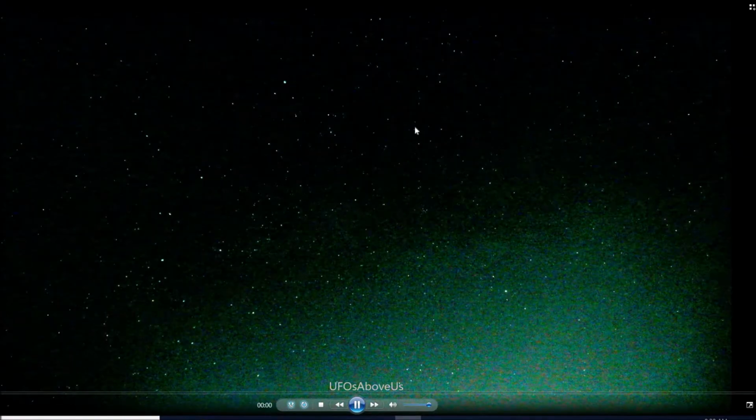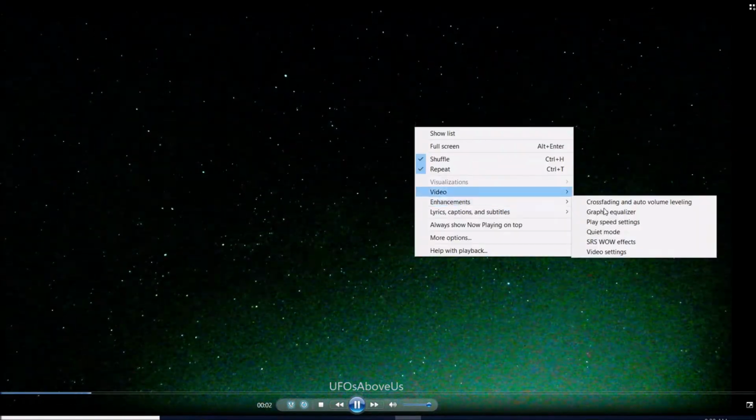Okay, so if you saw it there, and I know it happens real fast, so we'll look at it a couple more times in real time and then slow it down. So that's how fast it was moving. It's kind of V-shaped, but certainly, as you see in the zooms of this, it's not a conventional aircraft. It may very well be a craft, but it's not an aircraft, I don't think.